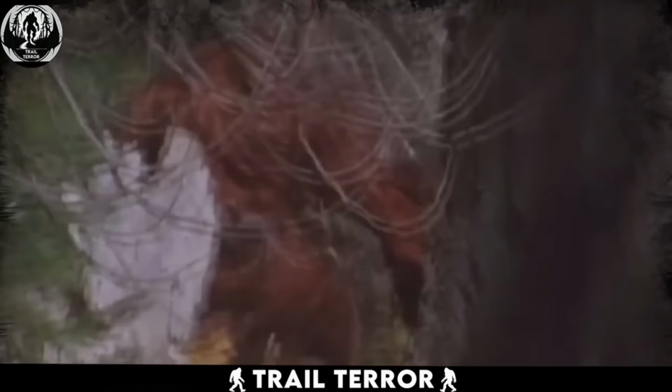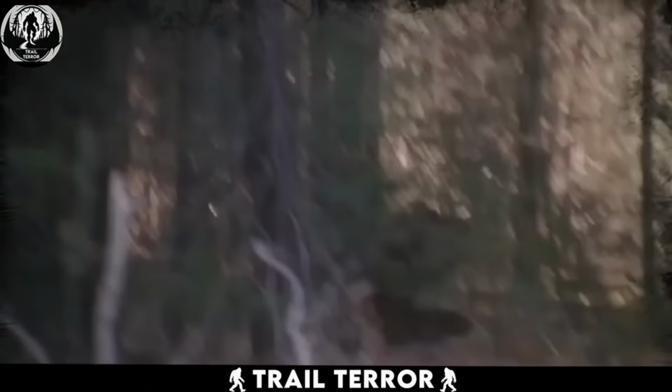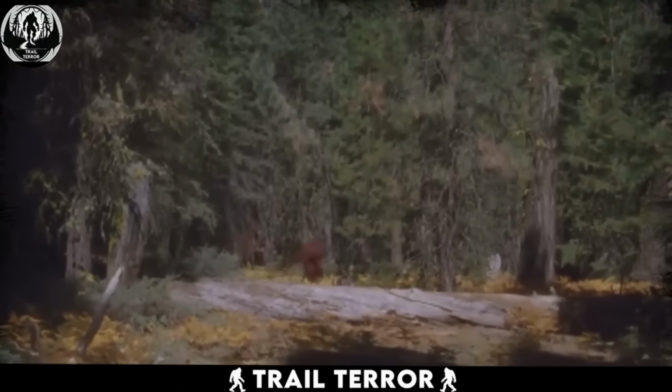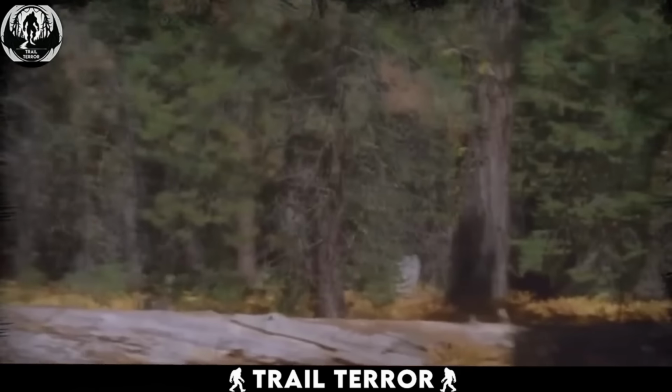It offers an unusually detailed view of Bigfoot, yet that's precisely what feels off. The figure appears almost too perfect. Its movements lack a certain natural fluidity, seeming somewhat staged. Still, a part of me yearns for this to be genuine. The thrill of confirming a long-held mystery would be undeniable.